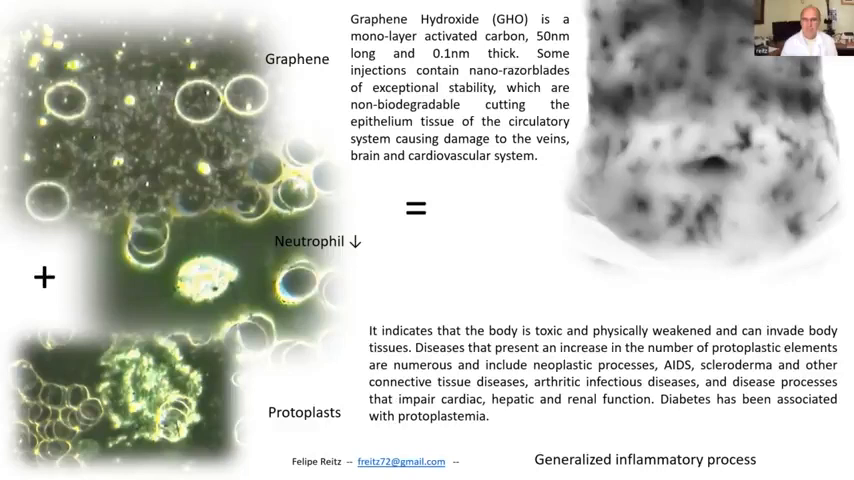The message needs to be that the injections need to be stopped immediately. We need to find ways to detoxify people of graphene oxide, with chelation, glutathione, N-acetylcysteine, other things. But clearly, this is profound toxicity showing up, and very, very concerning.